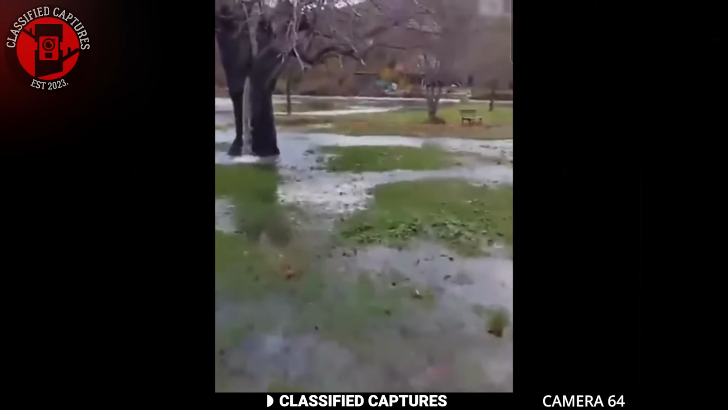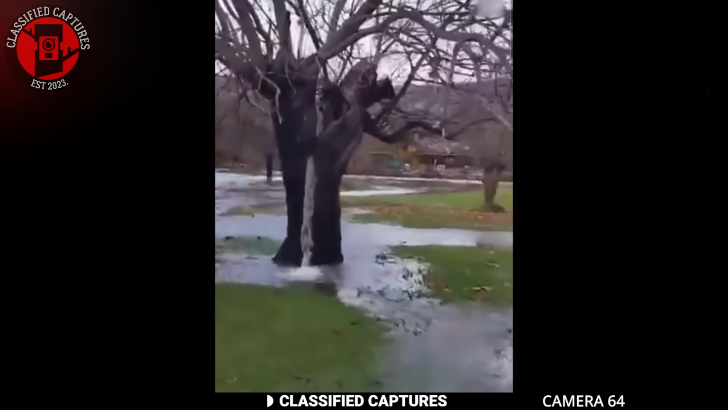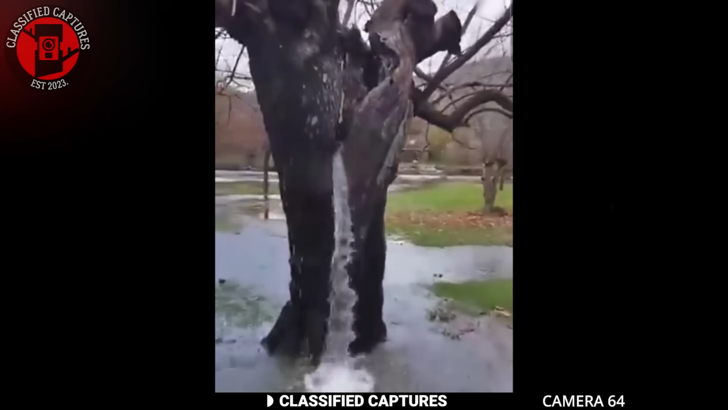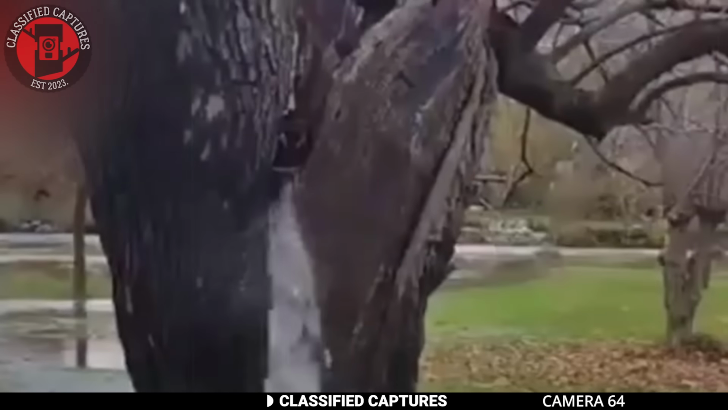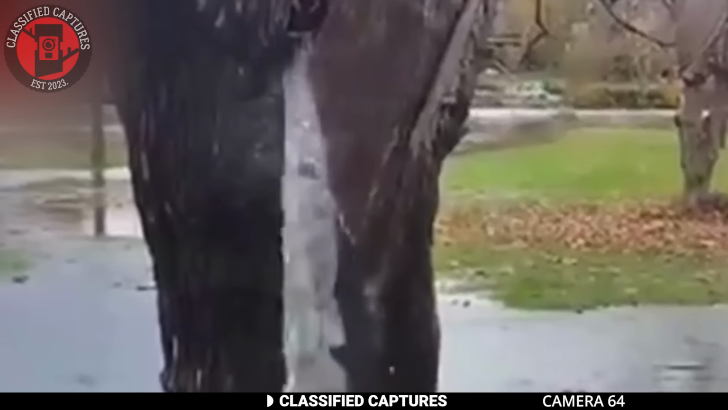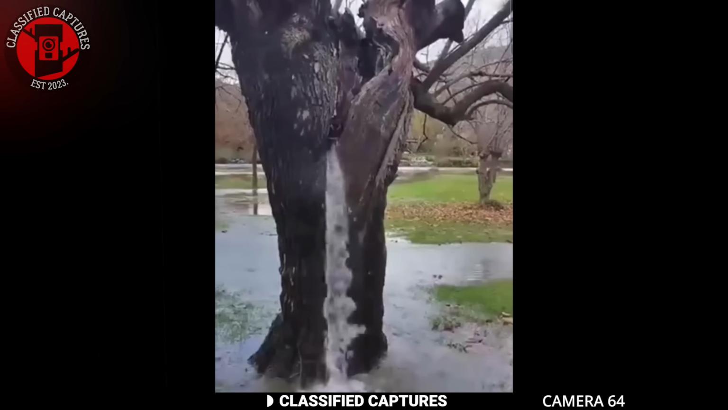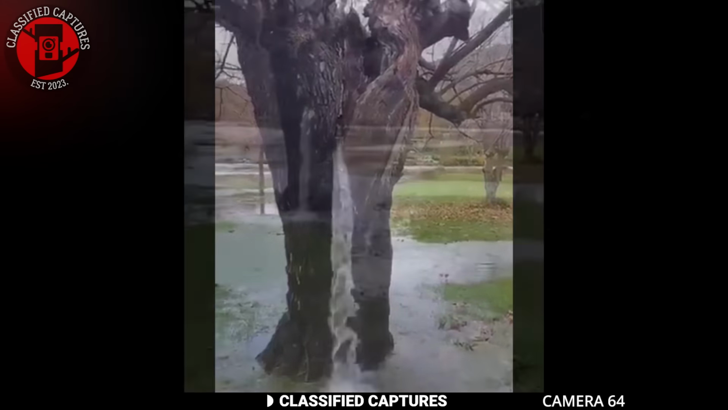Some observers speculate that someone may have ingeniously connected a hose to the tree, creating a whimsical illusion of a water tree. This could be a human-made installation or a prank to perplex onlookers. On the other hand, there is another theory proposing that the tree might be situated on top of a natural underground spring or fountain. In such cases, the roots of the tree could tap into an underground water source, leading to water flowing out through the trunk.